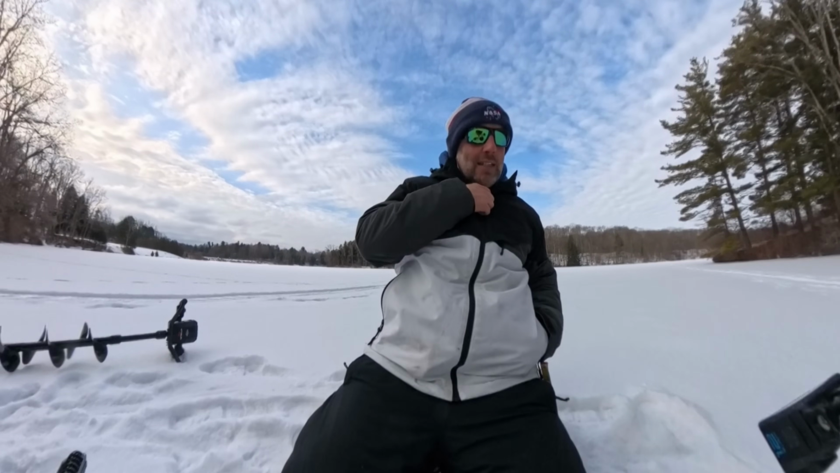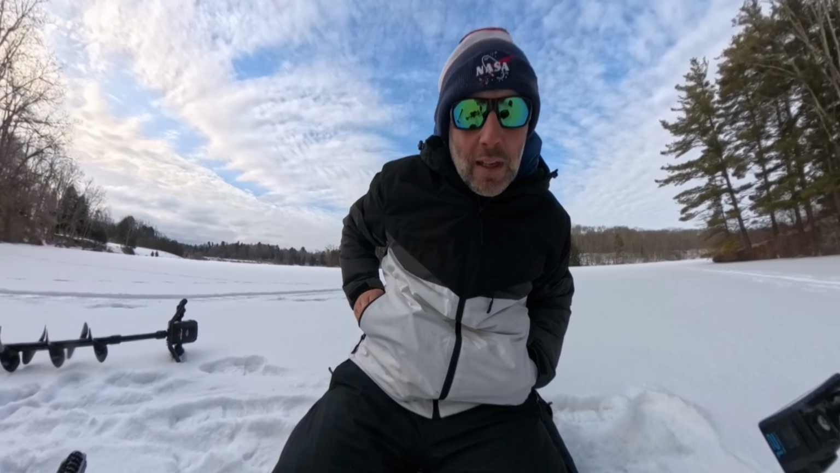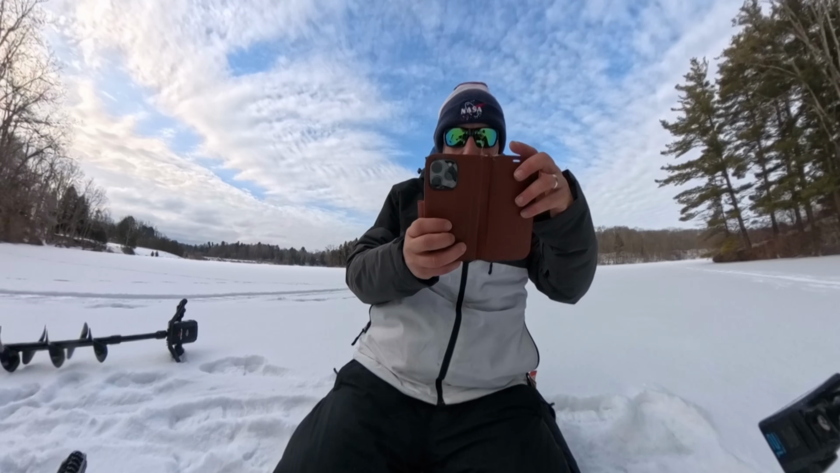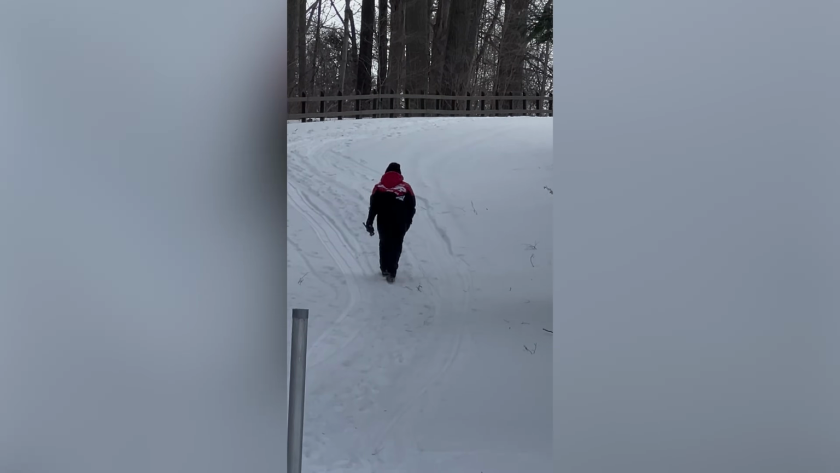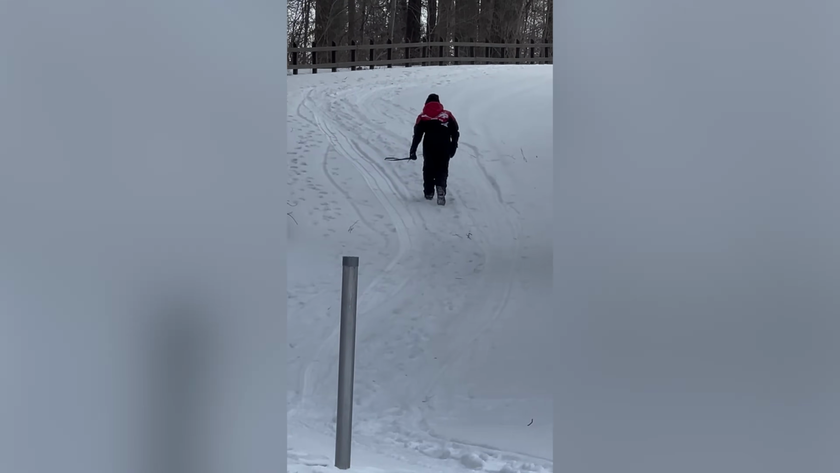All righty, we forgot our case full of camera gear in the truck because I'm old and I'm the dad. She gets to walk back to the truck to get our camera gear.